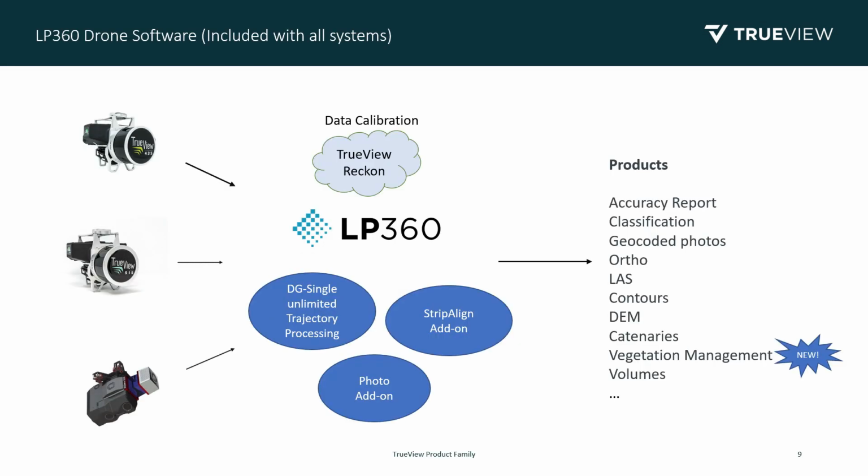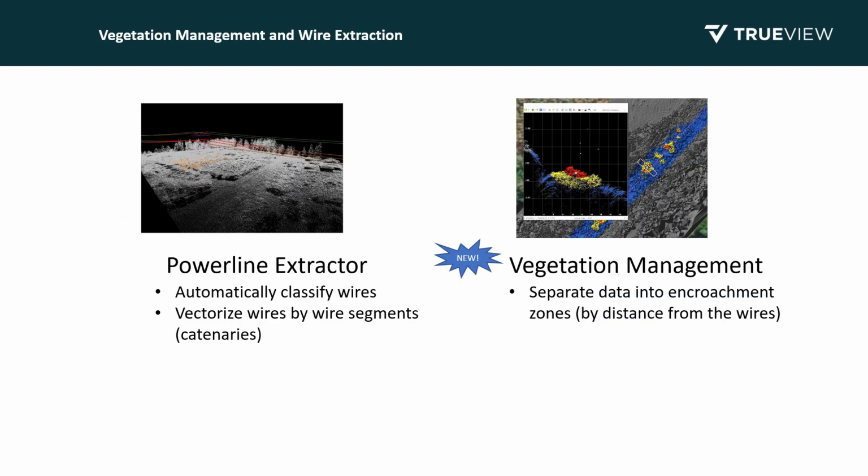When customers acquire a TrueView system, we include extensive software for processing to a final deliverable. Embedded in LP360 Drone, users can generate orthos or apply geometric corrections. We also have product generation tools like contours, classification, exporting DEMs, and volumetrics. One especially exciting new feature, building on our previous tools for extracting power lines, we just released our vegetation management tools, allowing users to analyze problem areas around power lines with ease.